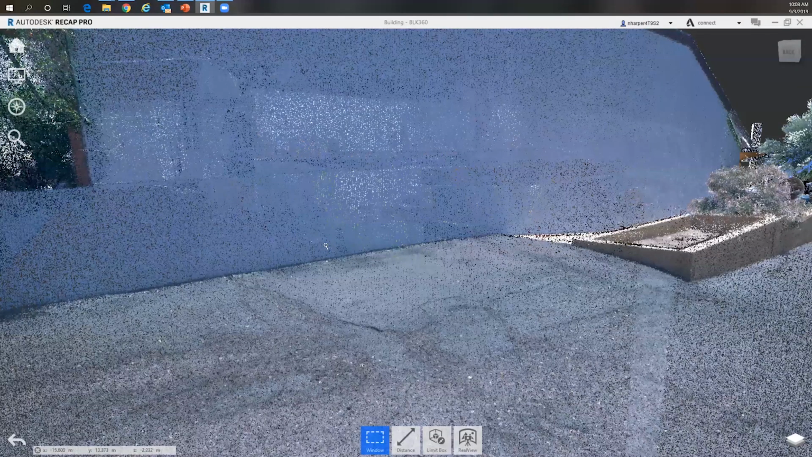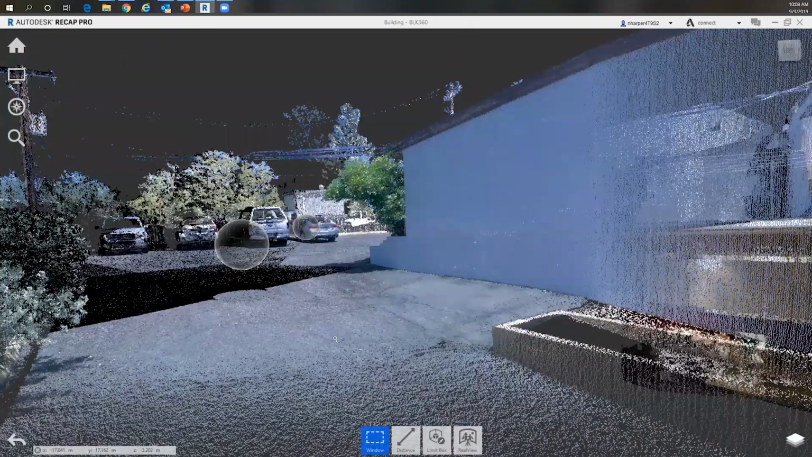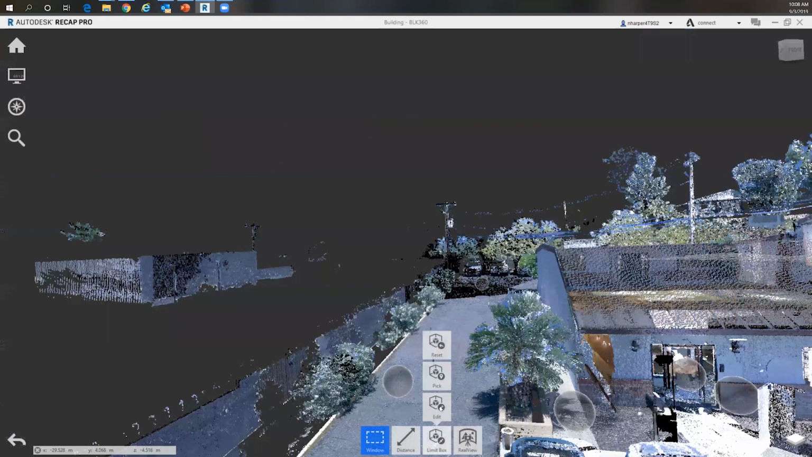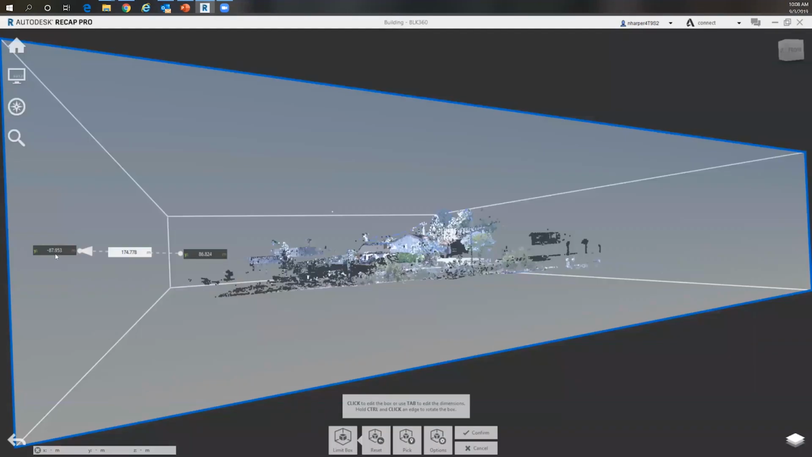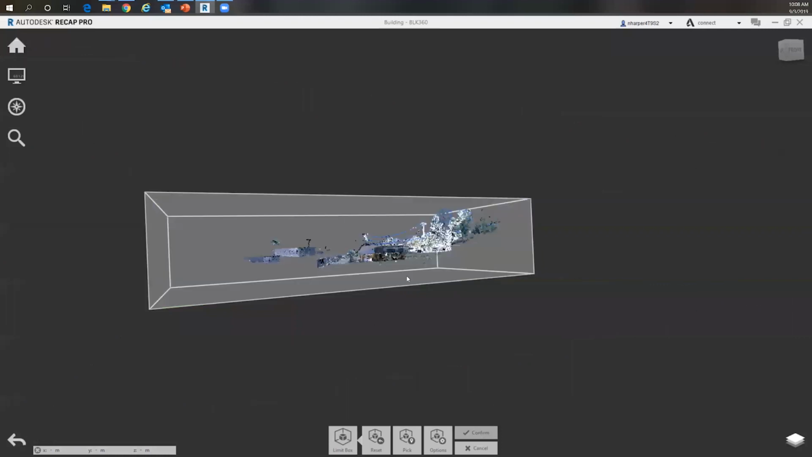So this particular site was comprised of 63 scans, both interior and exterior. And again, we can navigate through that information really quick. I'm going to restrict what we're looking at here, and we can see a cross-section into the interior of the building.